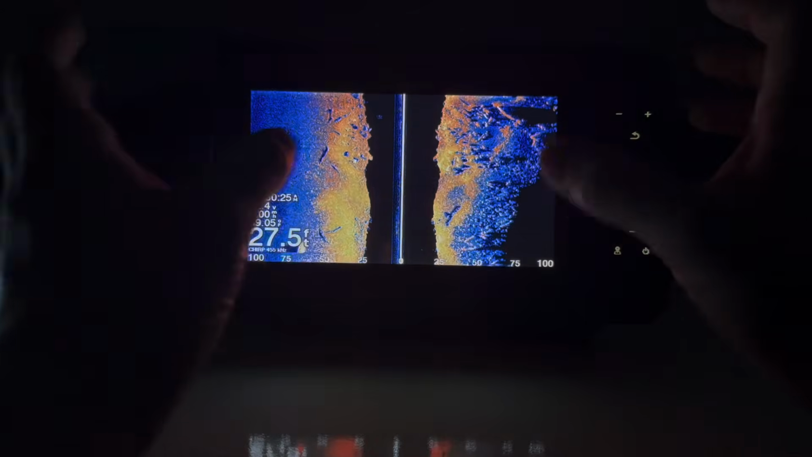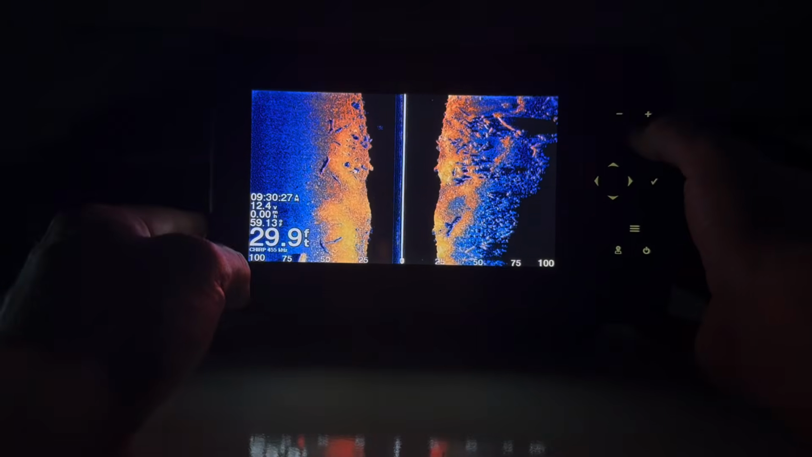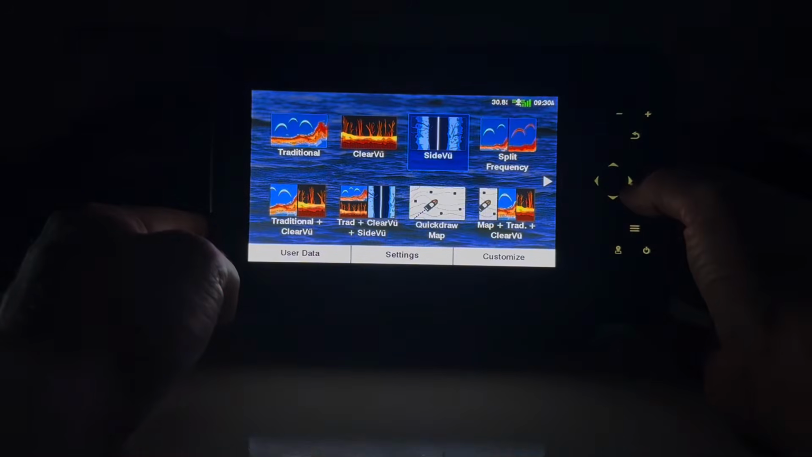So this is 0. This would be you dead left, or dead center. This would be to your left, and this would be to your right. Pretty self-explanatory when it comes to that. I think anybody that's seen these before has at least a general understanding. It's when you run these in combination that it actually starts helping you paint a picture of what's going on underneath the boat and helping you catch more fish, basically.